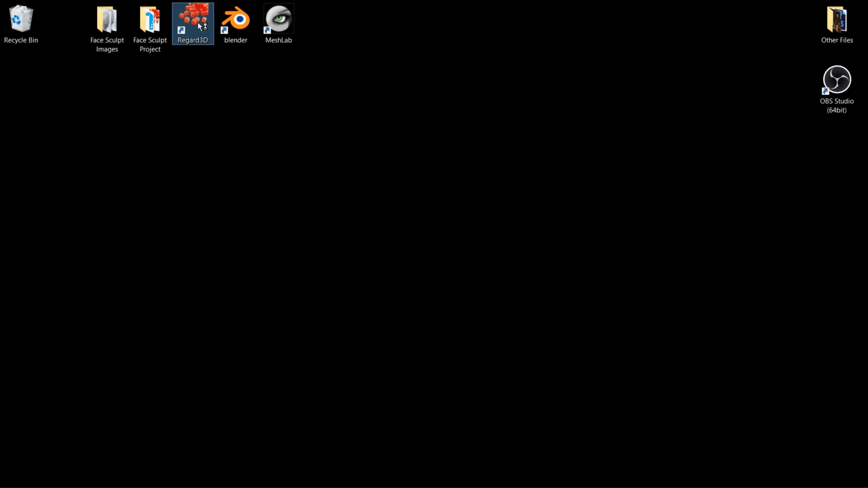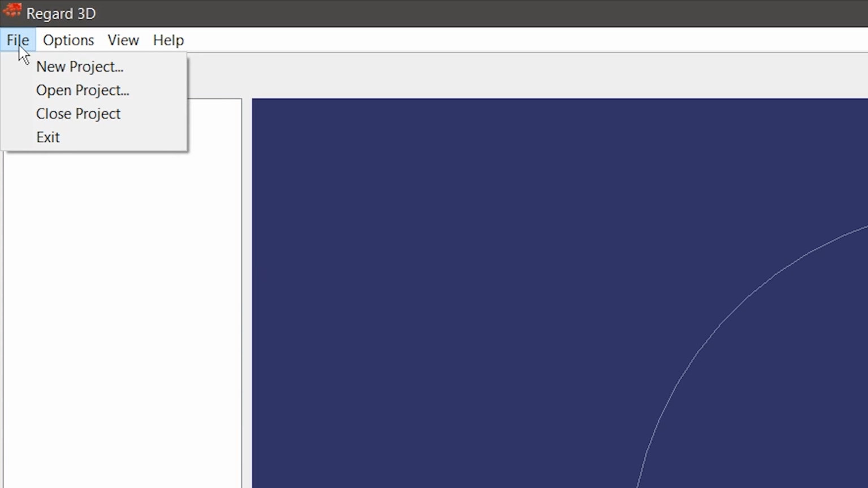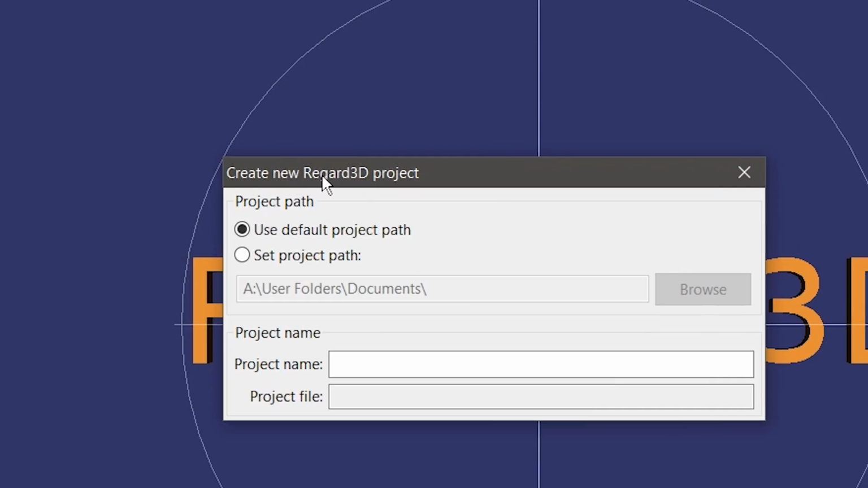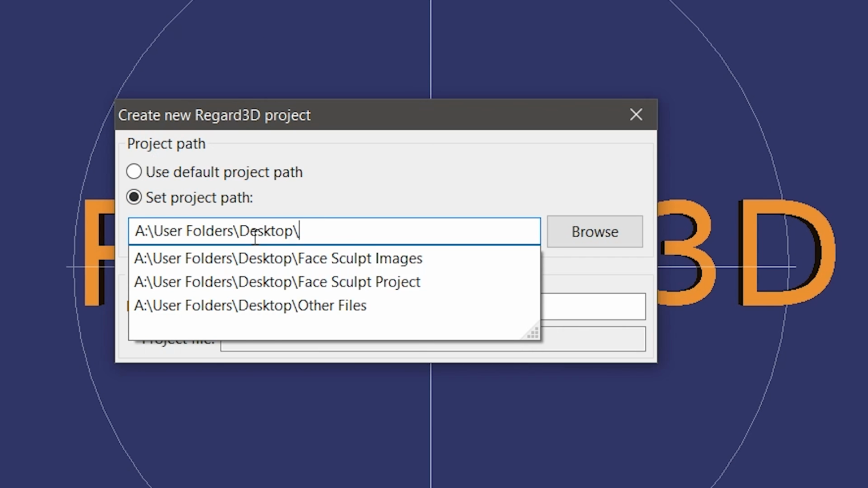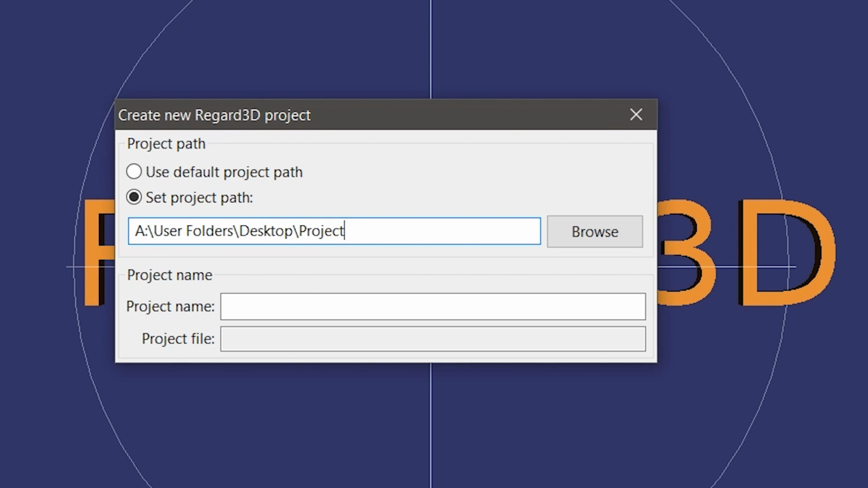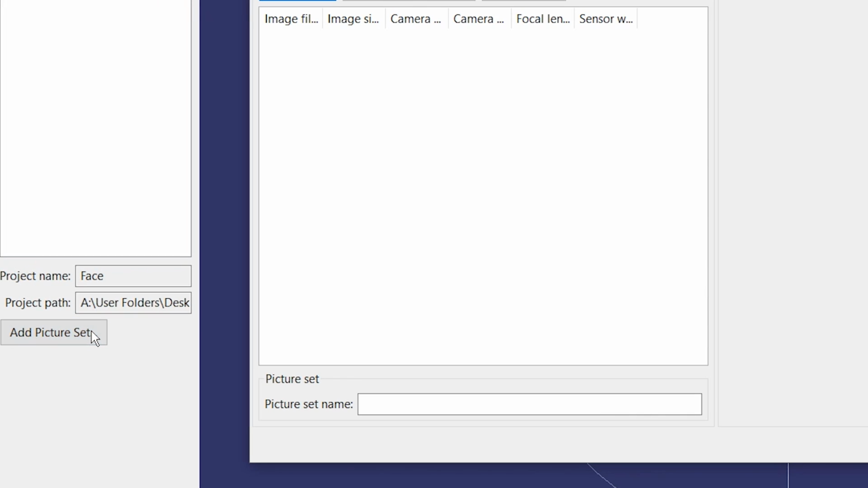Okay, so now I'm going to open up Regard 3D. So this is Regard 3D, and you can see it has a pretty clean UI. We're going to start by making a project, file, new project, and I'm going to set the project path to my desktop project. And this is where the program is going to keep all its files, so everything it generates is going to be in here. And then the project name doesn't really matter, face. And then you can't see the OK button here because my font is turned up high, so I'm going to hit Tab, Enter. So this is our project, and from here we can add a picture set.